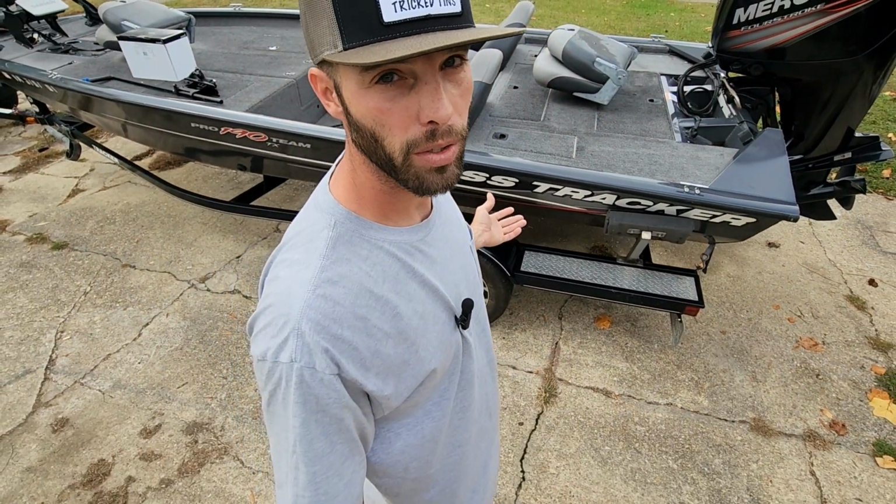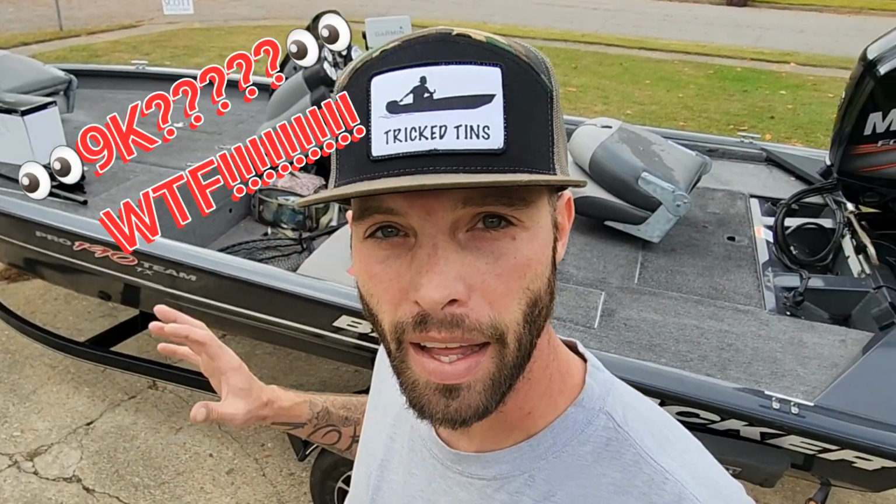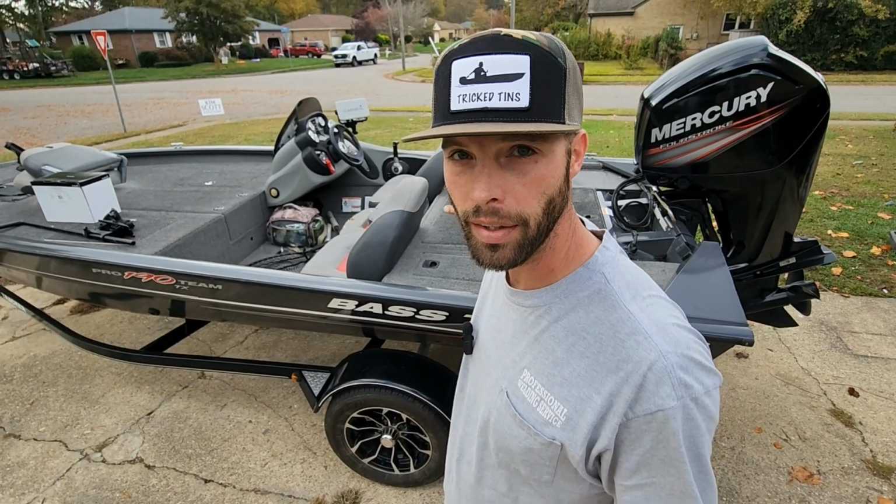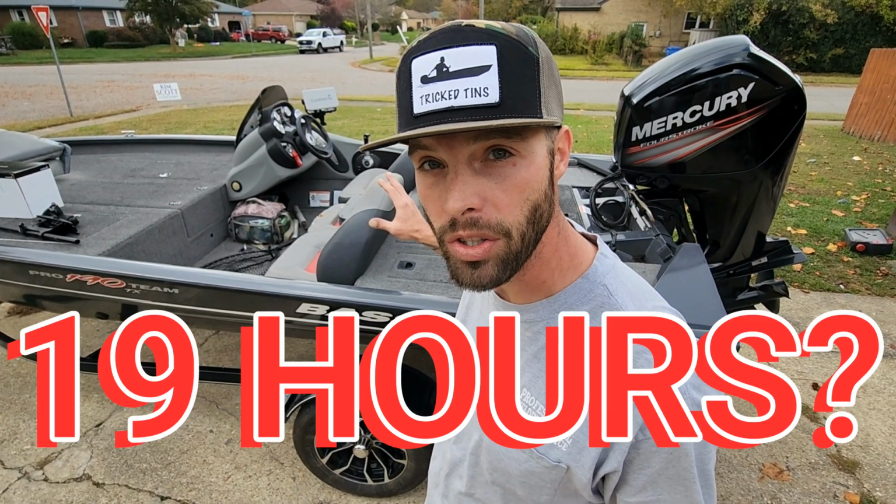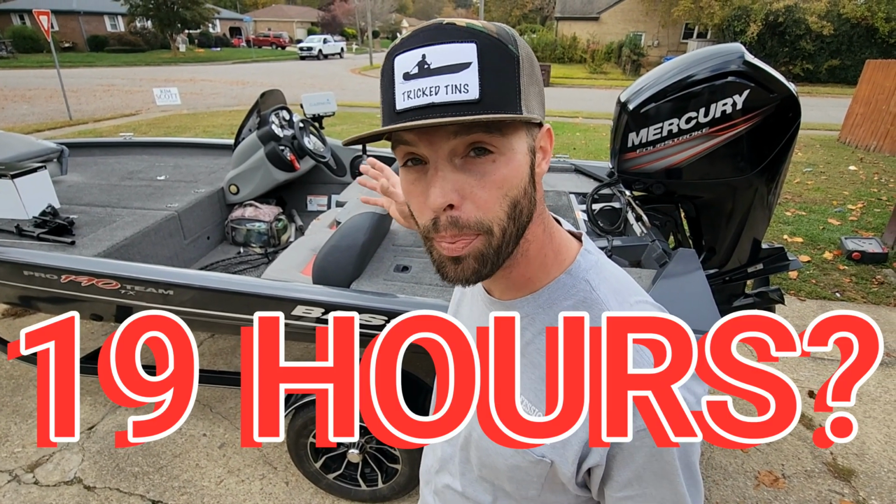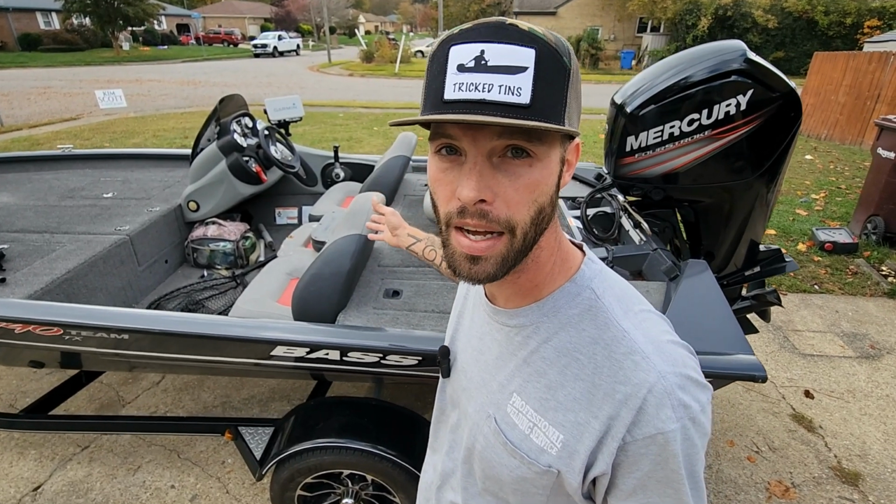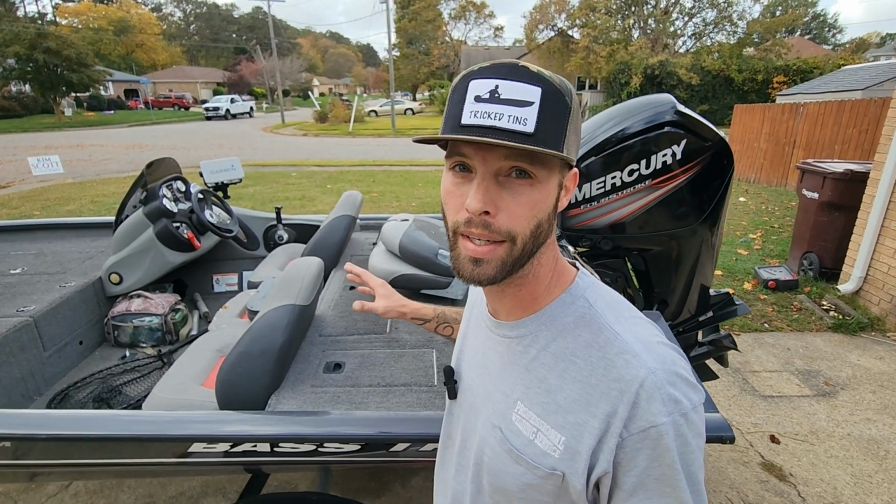When I originally bought this boat, I bought it in 2018. Now I paid $9,000 for this boat, motor, and trailer. The kicker about it is that the motor only had 19 hours on it when I bought it. It was basically brand new. The Blue Book value on this boat is well over $17,000 in the shape it's in now, and probably gonna be a whole hell of a lot more than that when I get done with it.